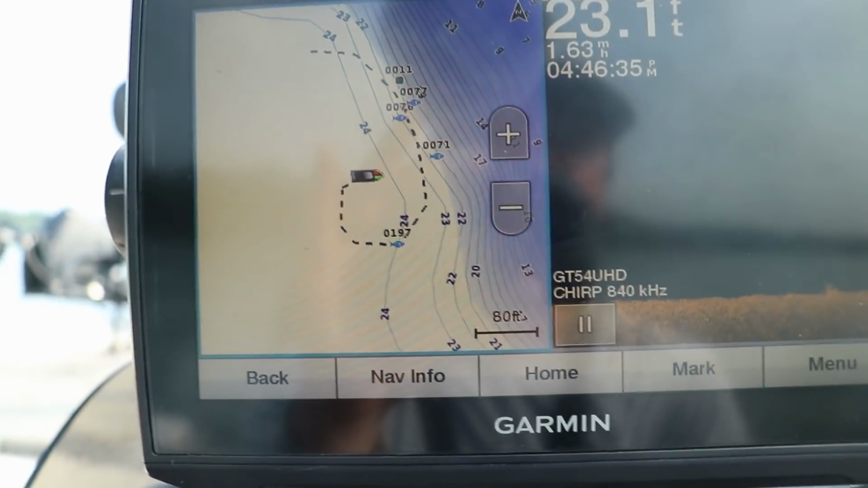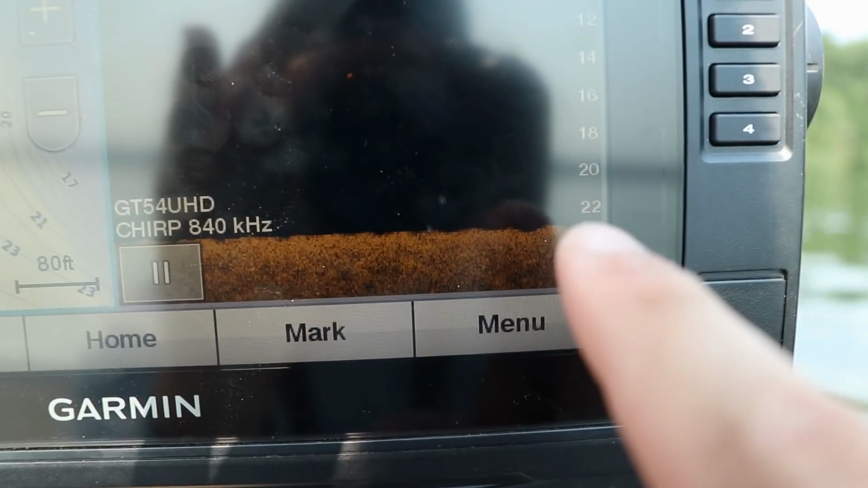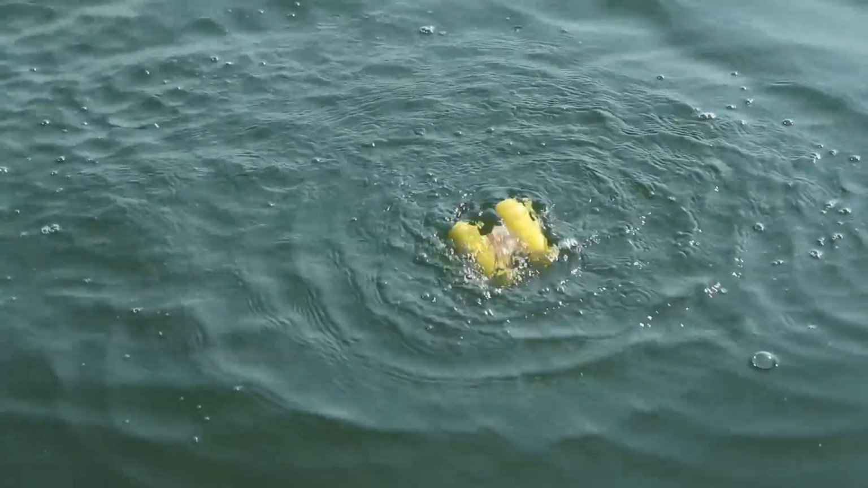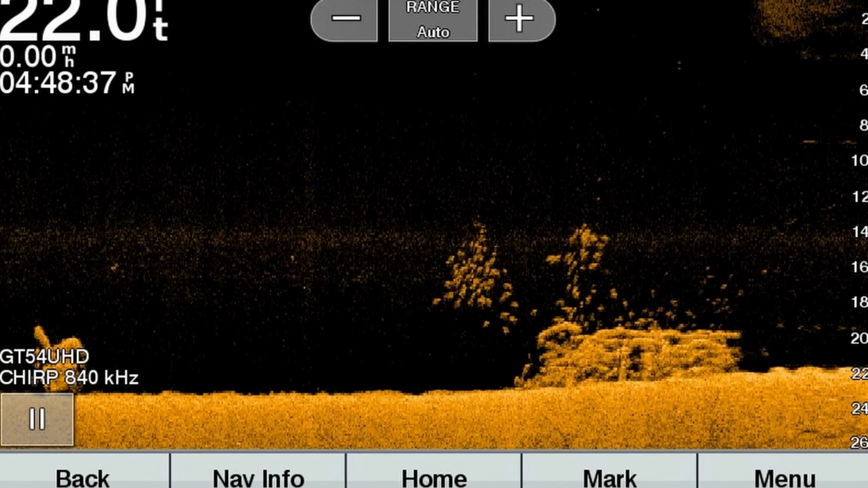We'll find out though. And once I go right over my waypoint, as soon as that brush pile starts to show up on the bottom right corner of my screen, I'm going to throw out that buoy marker. Just drove right over the top of that. I've thrown my buoy marker out, there's a good screenshot. There are some crappie stacked up above that brush pile right there. There's a good couple schools stacked up above that brush pile.